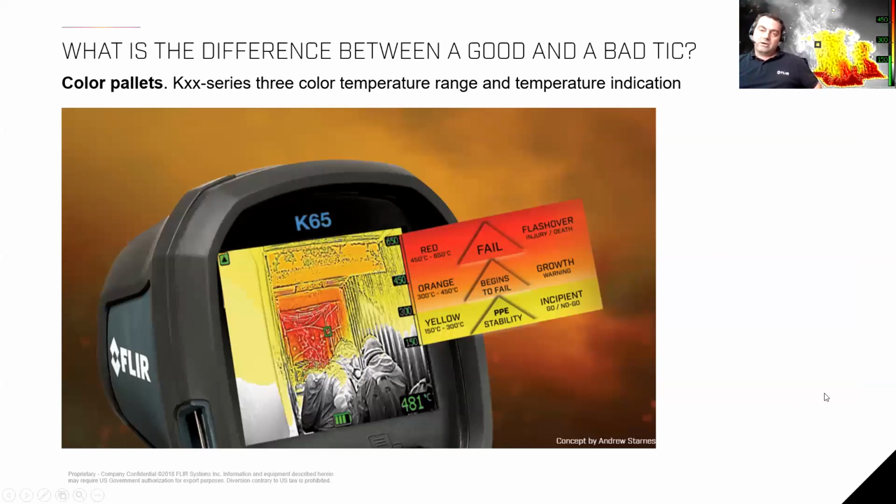Another thing we were talking about earlier is the ease of understanding the image. So what we are doing at FLIR is using 3 colors to point out the temperatures. From 150 degrees to 300 degrees, we're doing a yellow color, and it's like a traffic light more or less. You can say, okay, yellow is actually still okay. You can still move in.